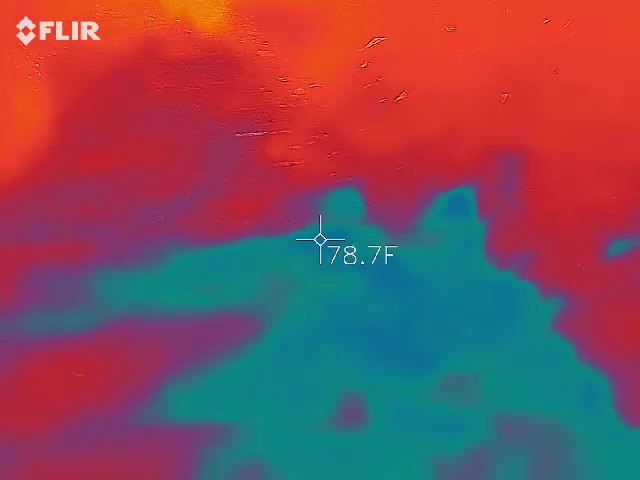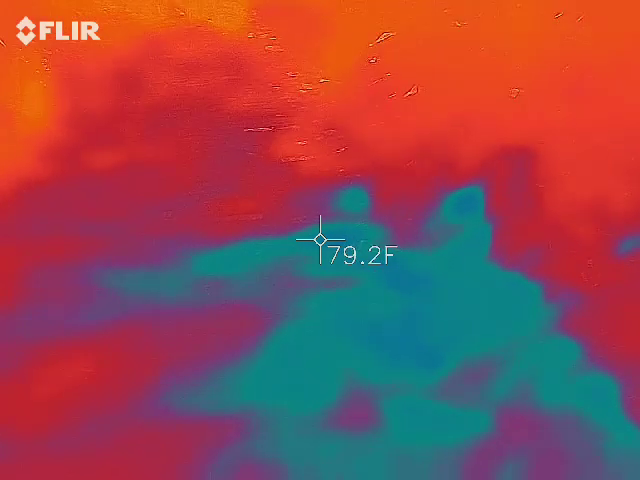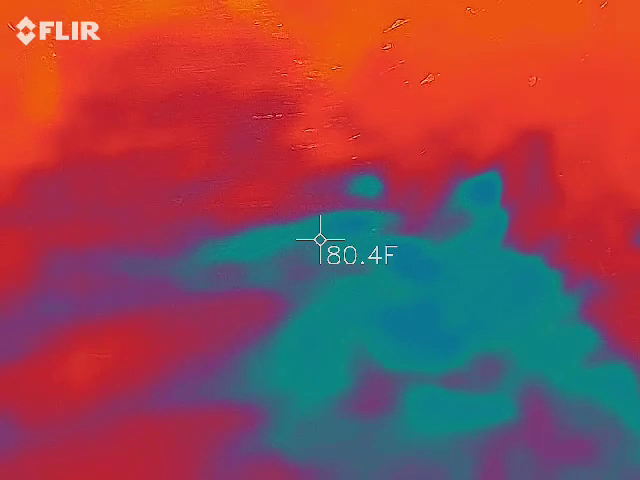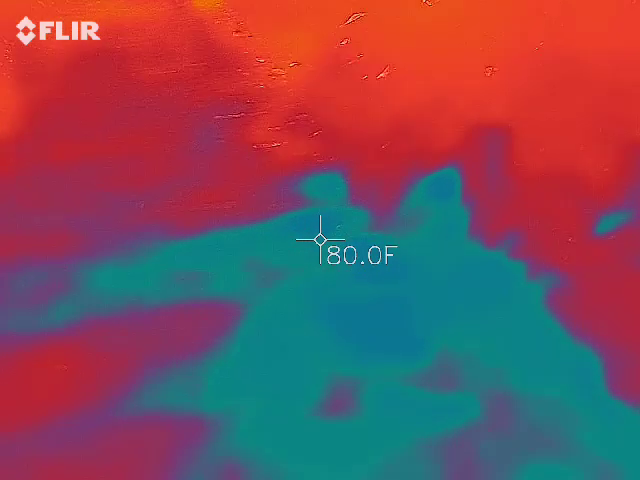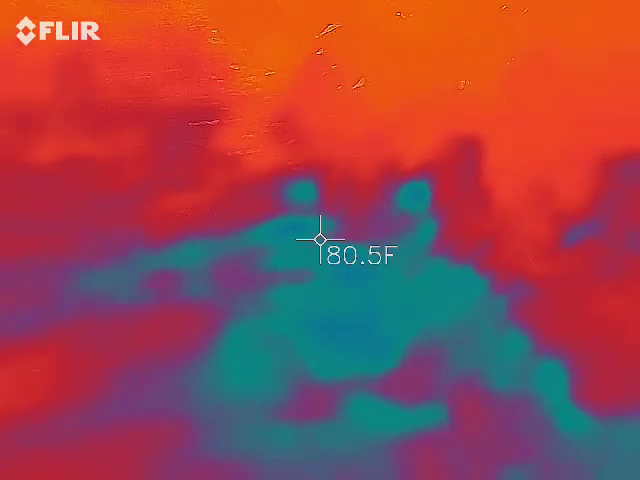Hey, here's one at 178. That's not a 1 before, that's the crosscut. That's just 80, 79, 80. Shit, that's the first one that I got in the 70s though. There's a sewer right there too.